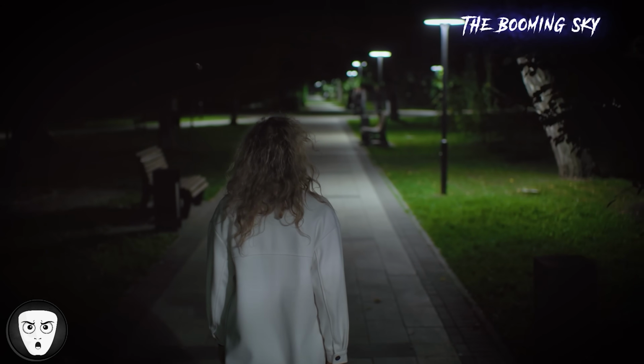A woman in Orange County, California was on a late night walk when she started hearing loud booming sounds coming from the sky.